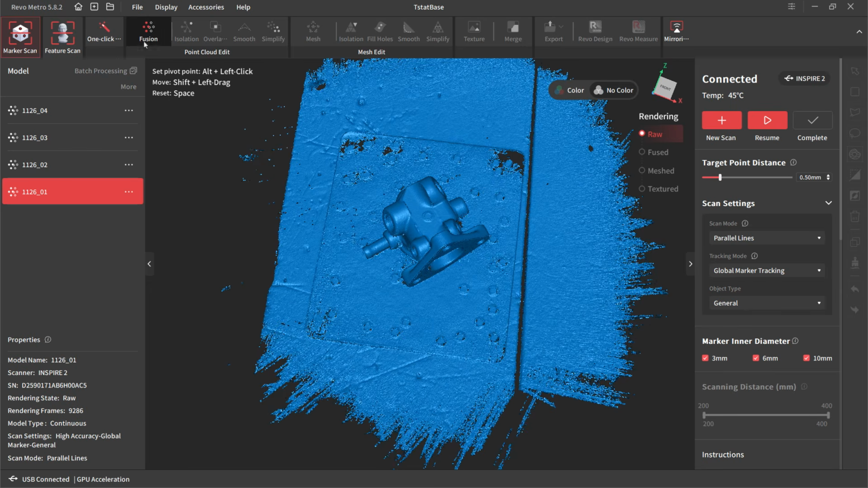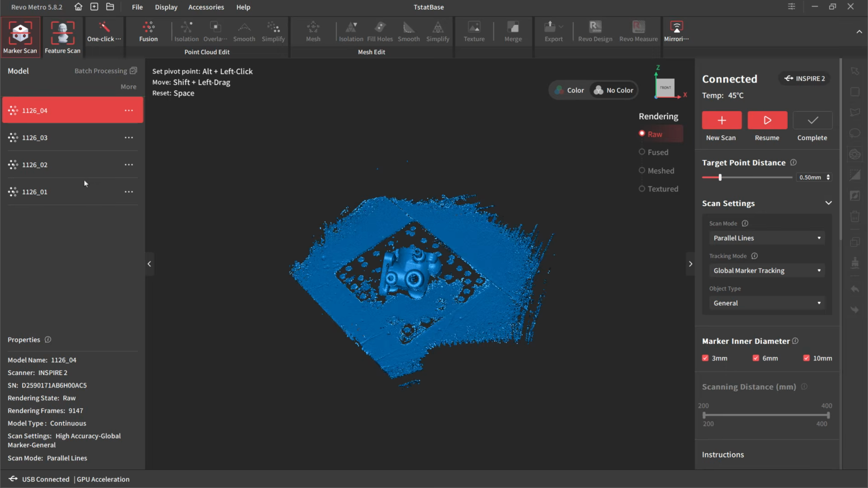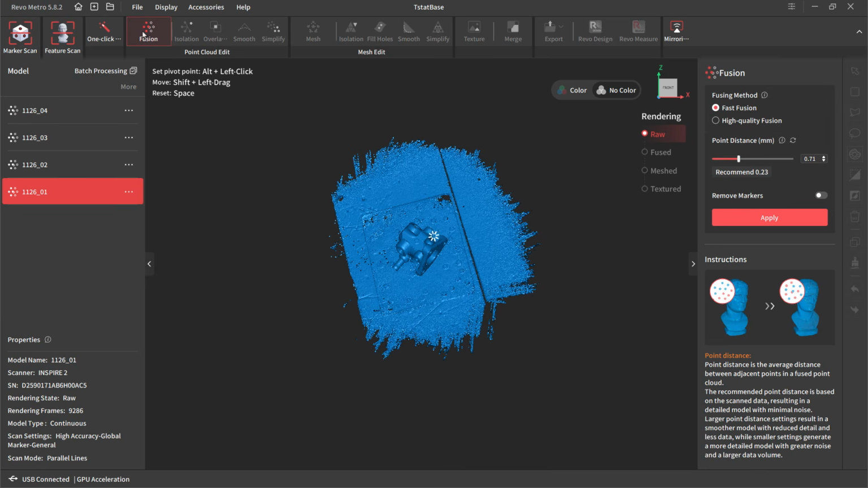You don't seem to get it as much with full field scans, but definitely see it a bit more with the laser scans. And so one thing we can do is batch process these scans if we want to. It ends up taking a bit of time, and so I'm going to do them one at a time. But for example, if we were to batch process just the fusion portion of this, we'll select all the scans, we'll do a high quality fusion, we'll pick the point distance, and it says it recommends 0.23. So even though we had the scan preview set at 0.5, we actually captured enough points that we can fuse them down to 0.23. I'm going to fuse it at 0.26,